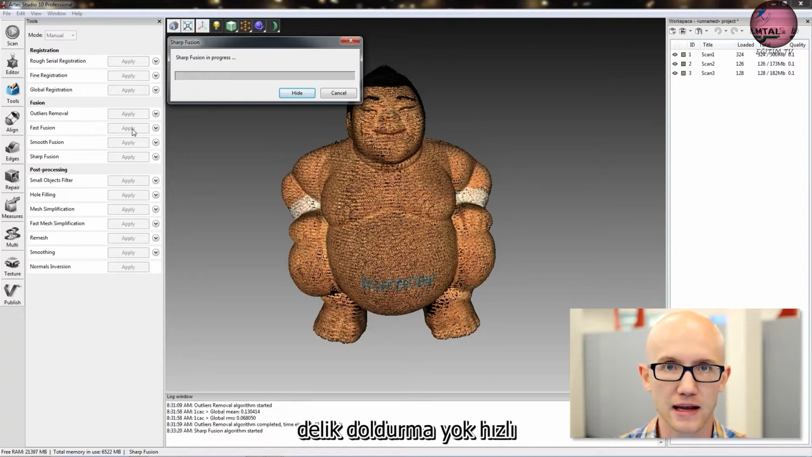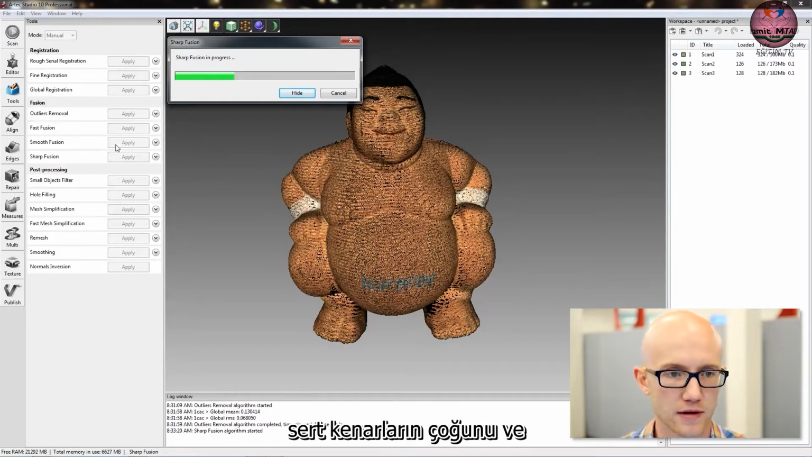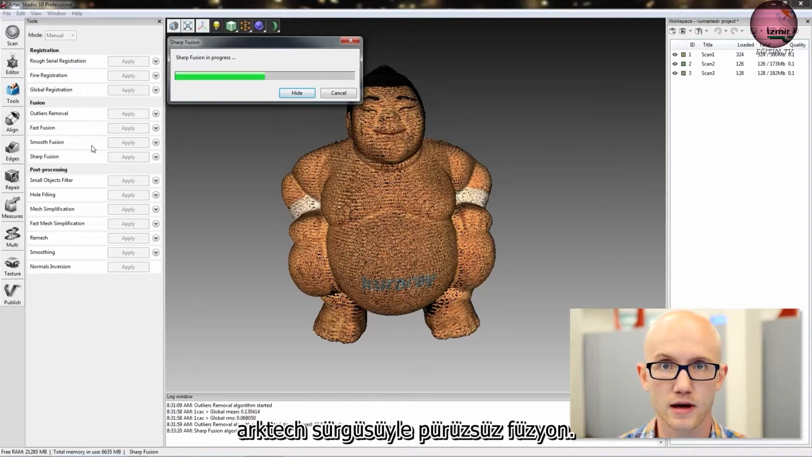Fast Fusion doesn't have any hole filling. It's fast, great for previews. Smooth Fusion is used a lot of times with EVA for people scans. It just results in a much smoother model, it smooths out a lot of the harsh edges and everything. You don't want to use Smooth Fusion with the Artex Spider.